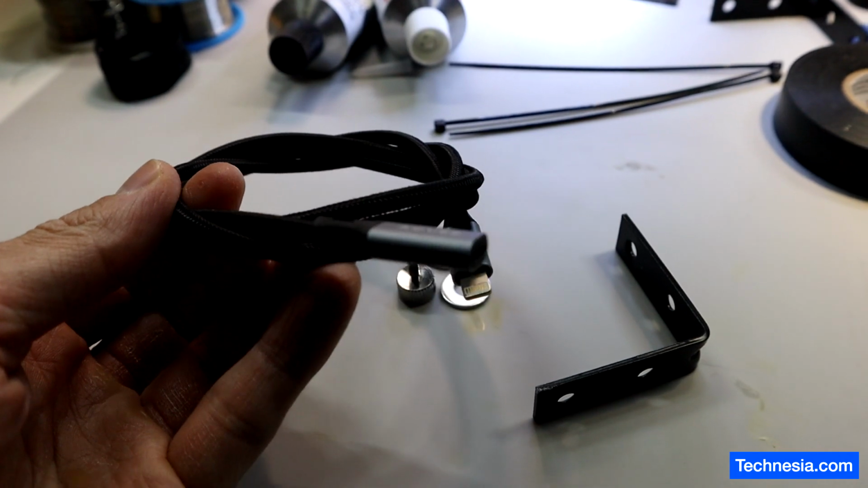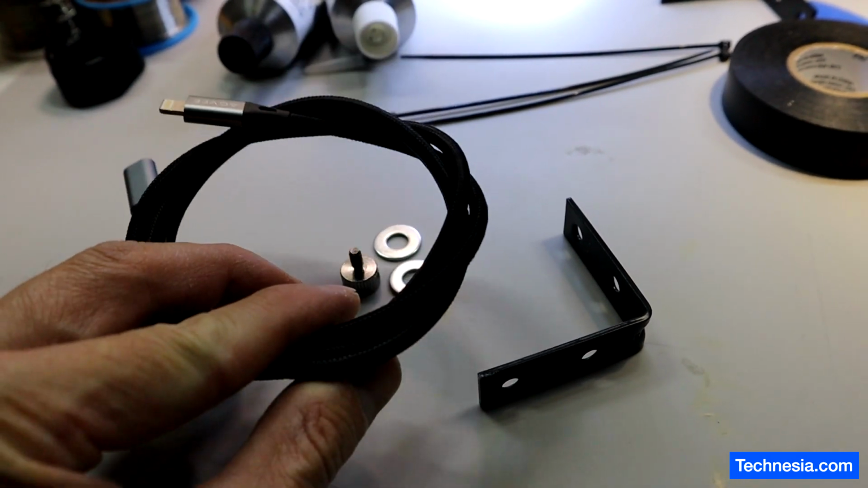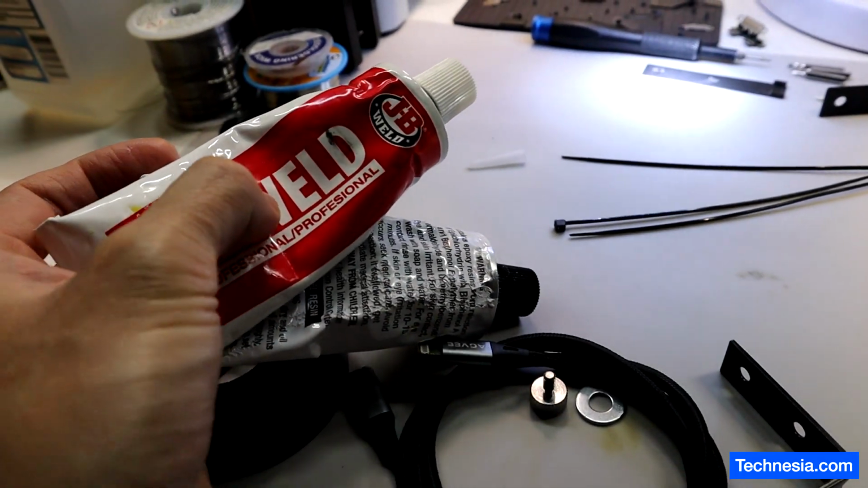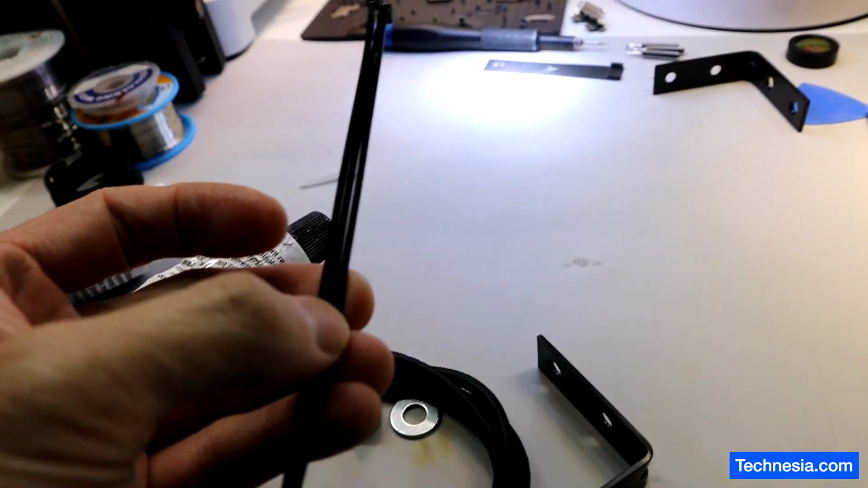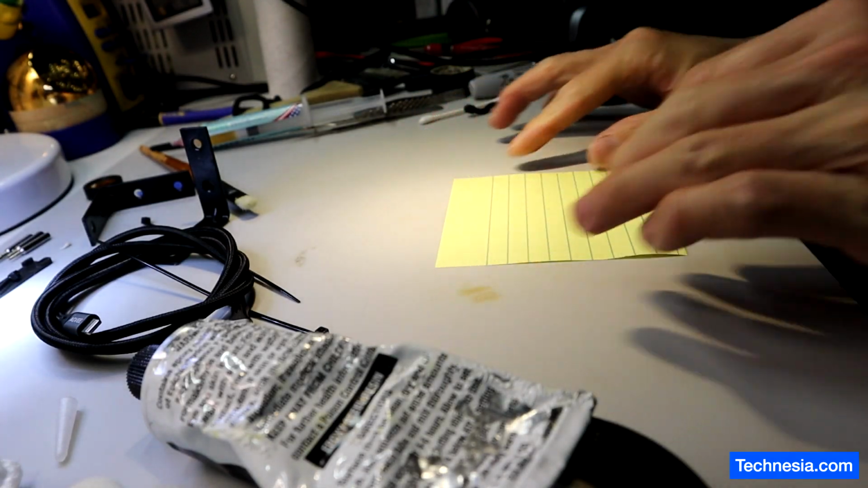A lightning extension cable, you can get it from Amazon for about $9 or cheaper. Electrical tape, some epoxy, and small zip ties.